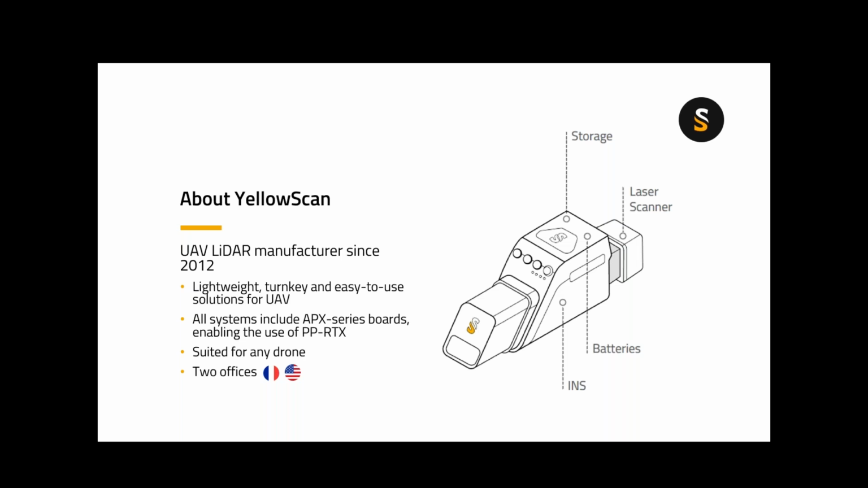So about YellowScan, we've been manufacturing LiDAR for UAV since about 2012. But we come from a longer heritage. Our sister company, L'Avion, a French company in the south of France, has been doing geospatial service projects for many years, and has a variety of academic and commercially oriented folks doing all types of aerial acquisitions and providing data results out of that data.